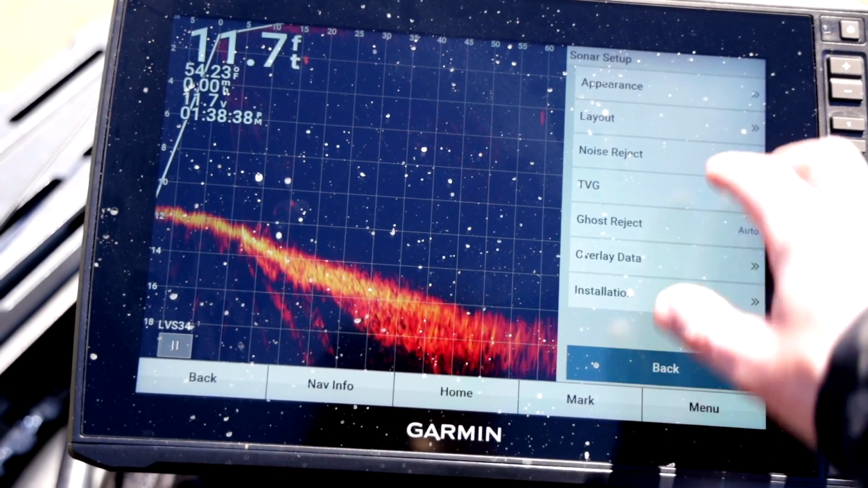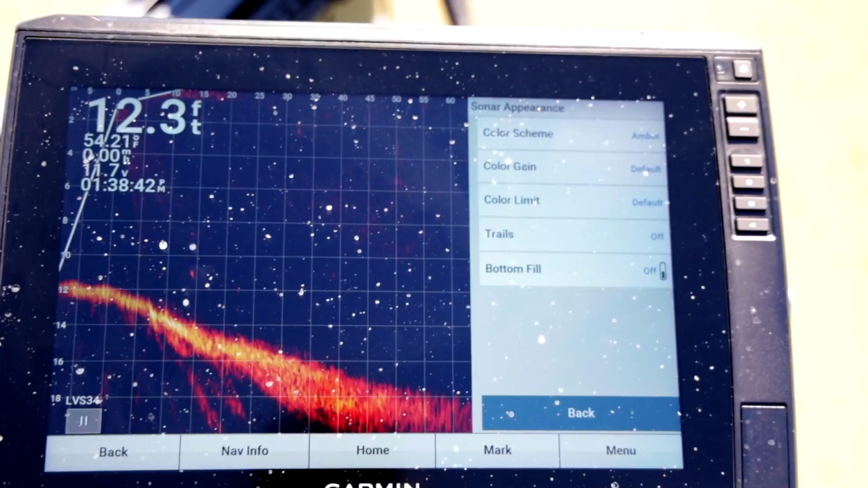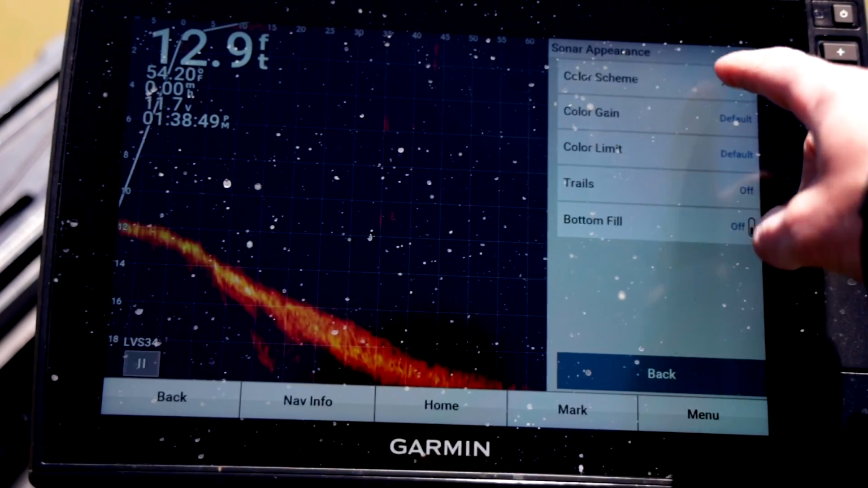So the first thing we're gonna do is hit on menu here, and then we're gonna go to Sonar Setup and Appearance. And this is where we're going to change some of our permanent settings. So there are some settings that I'll change permanently and I won't touch again, and then there'll be other settings that I change on a daily basis.